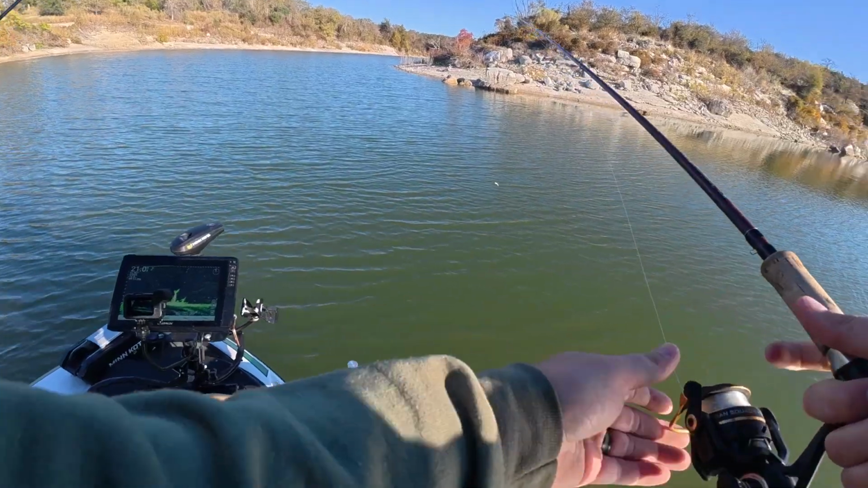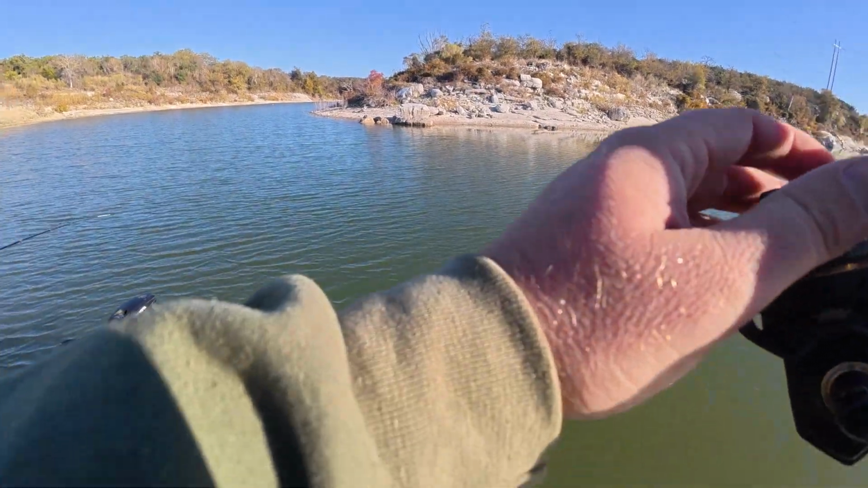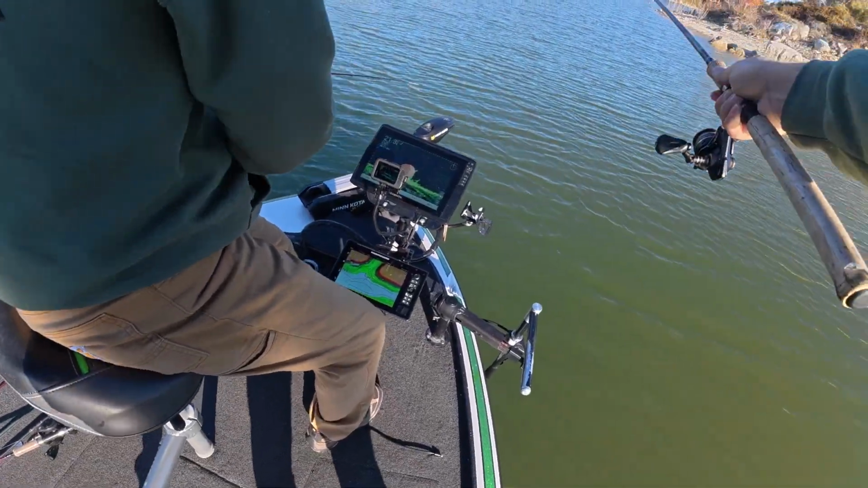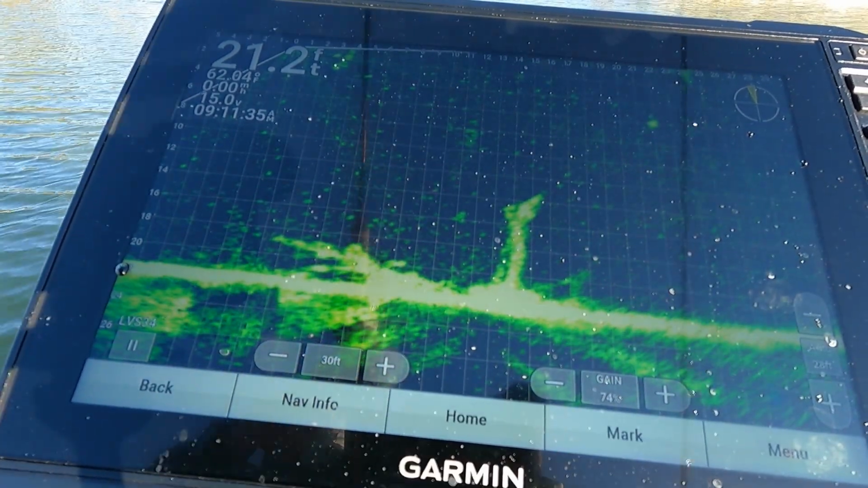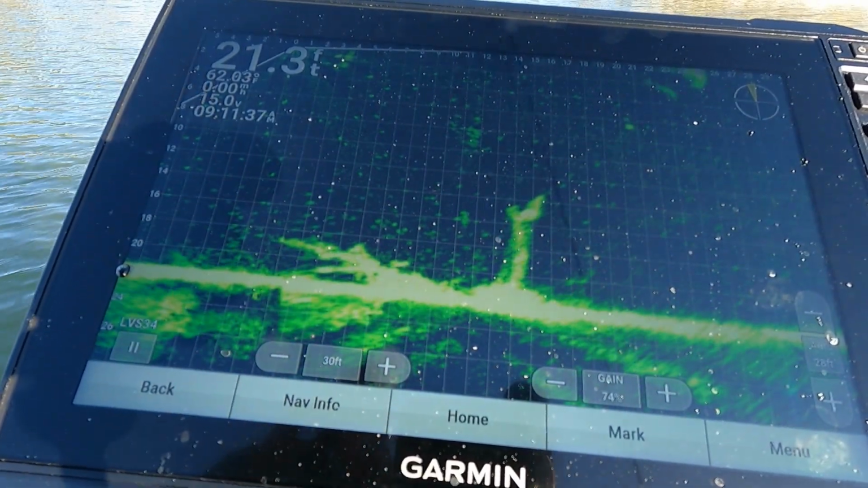Let's keep going. Ooh, looks like not a big one. Not a very big one, but there's one laying at the top of that point. Yep. That's the fish he's talking about, guys. Y'all can see it moving around. So there I am, dropping down at 22 feet.